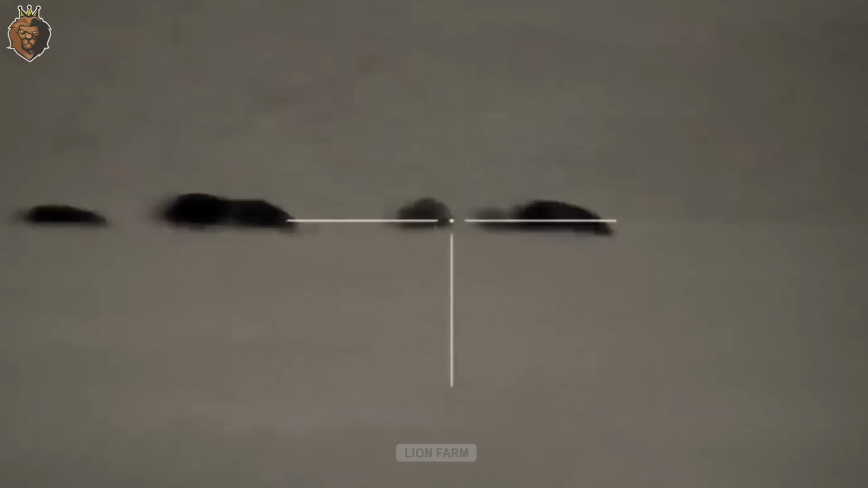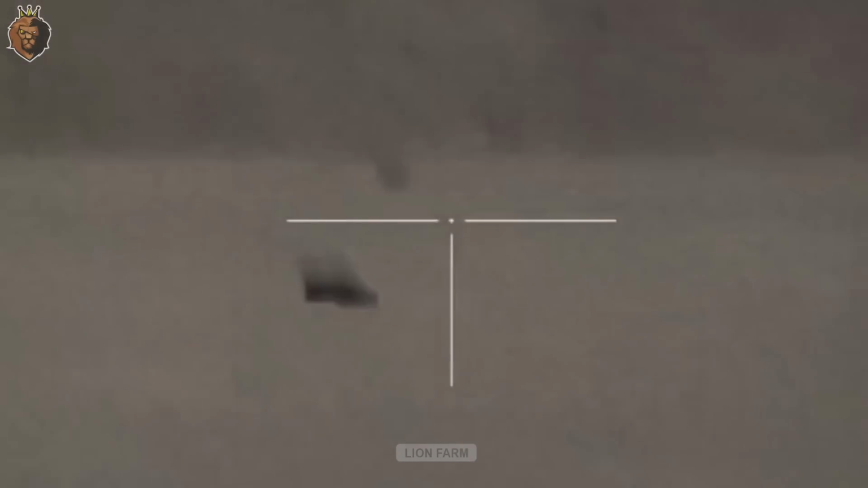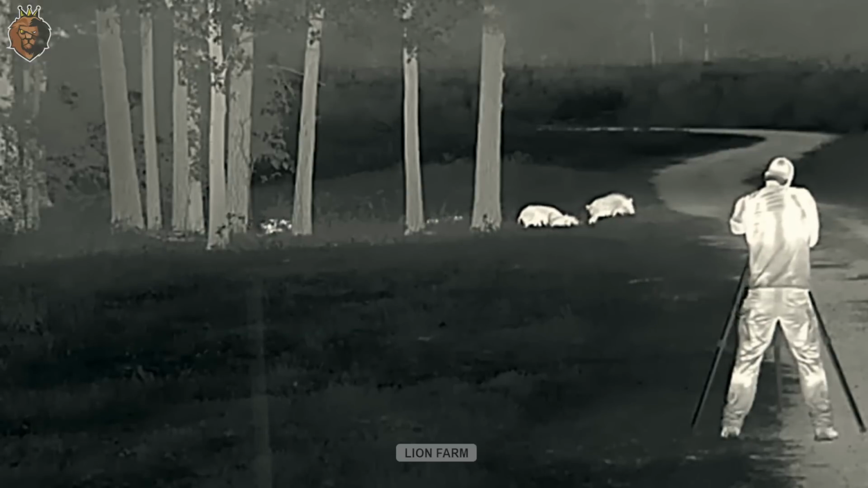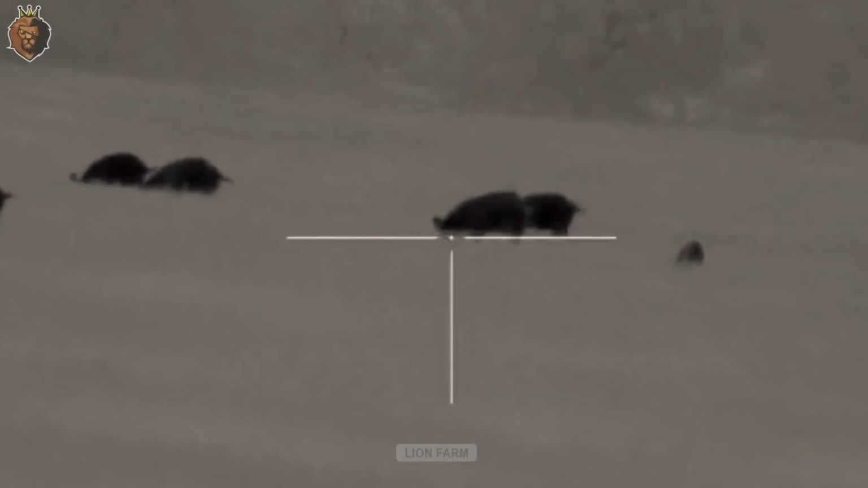Joe squints through his thermal scope. A pack of wild boars emerges clearly in the hazy darkness. They're moving along the forest edge, completely unaware of any human presence. He holds his rifle steady, breath held, waiting for the perfect moment. Hunting requires patience and absolute precision.